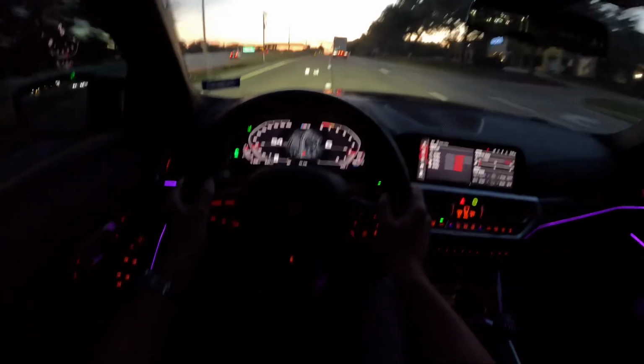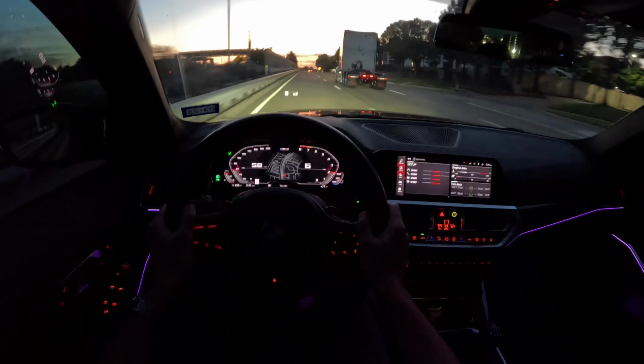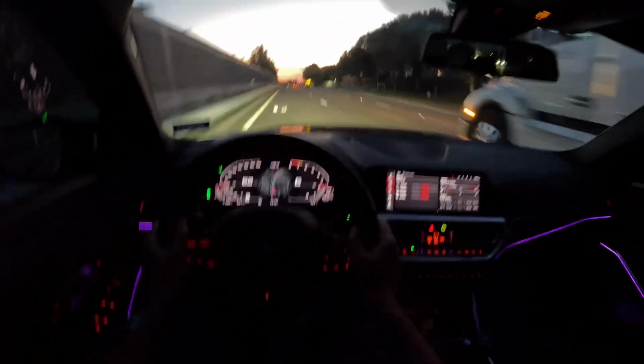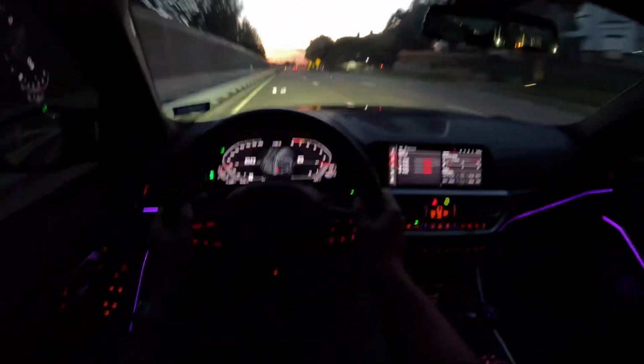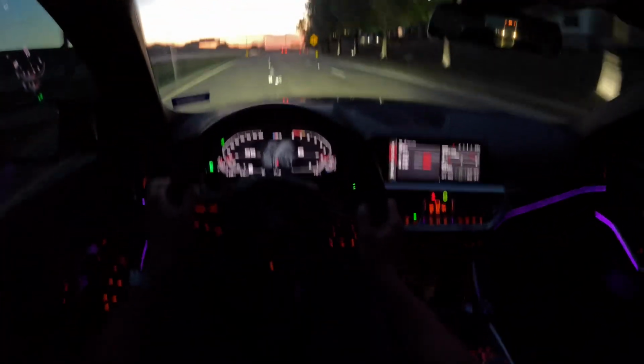But I do feel like even if I ordered it new, after trying out the buckets, I would have probably just been like, you know, I don't really need them. But they do look insane though. They look amazing.